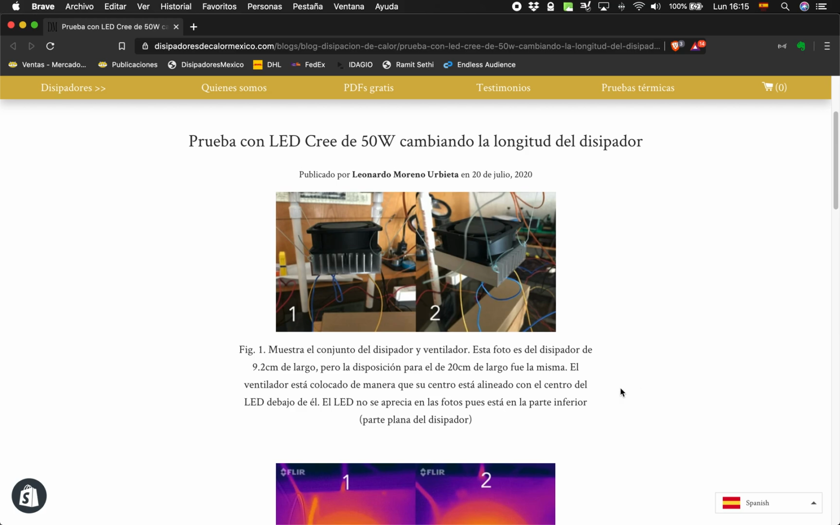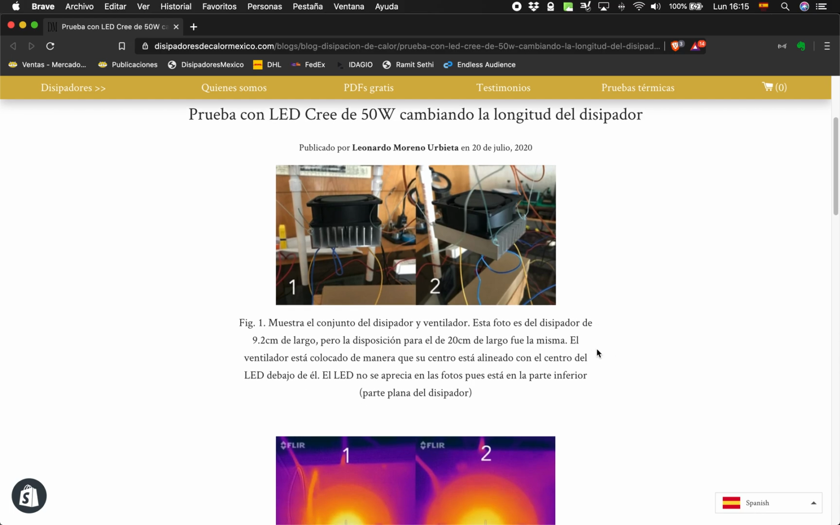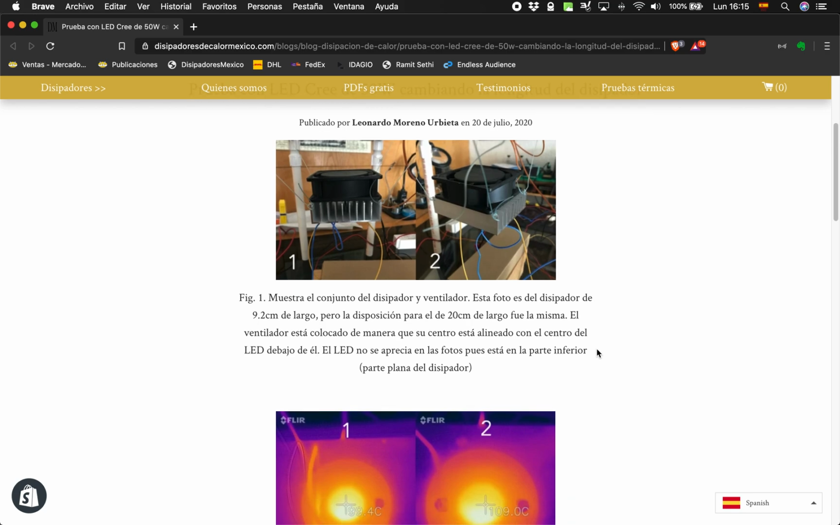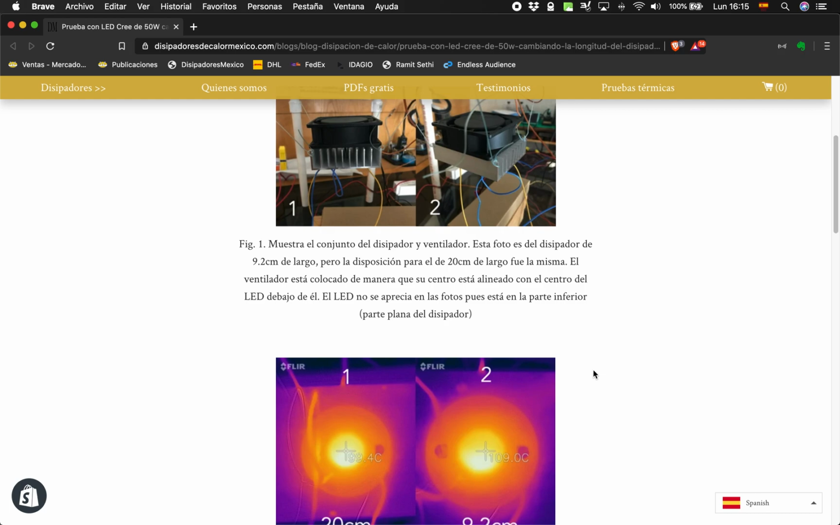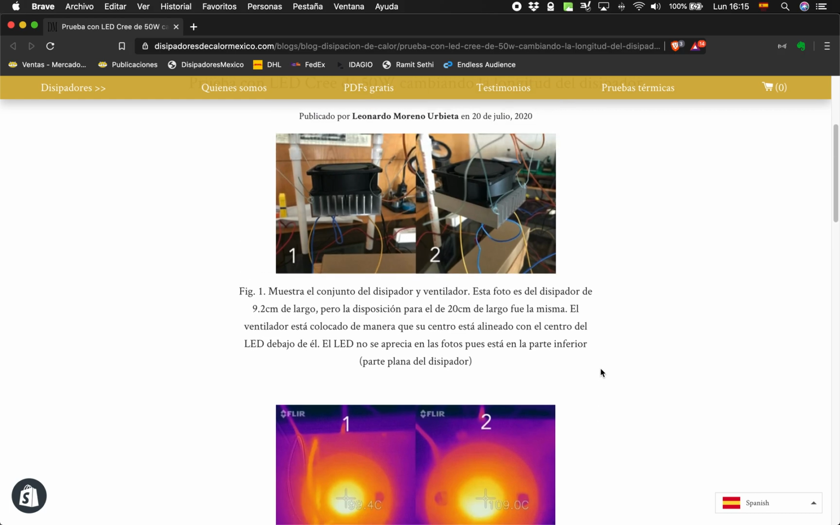I just published a new blog post where I show the findings with regards to the use of a 50-watt LED in our 7.6 centimeter wide heatsink, with the use also of a 20 CFM fan.